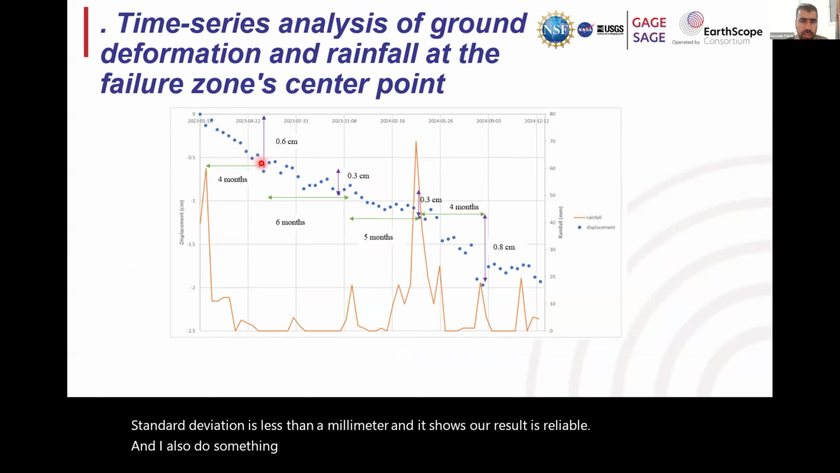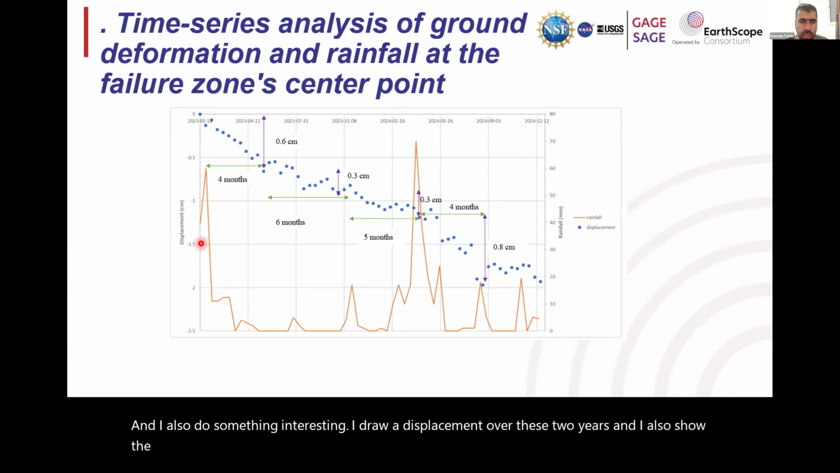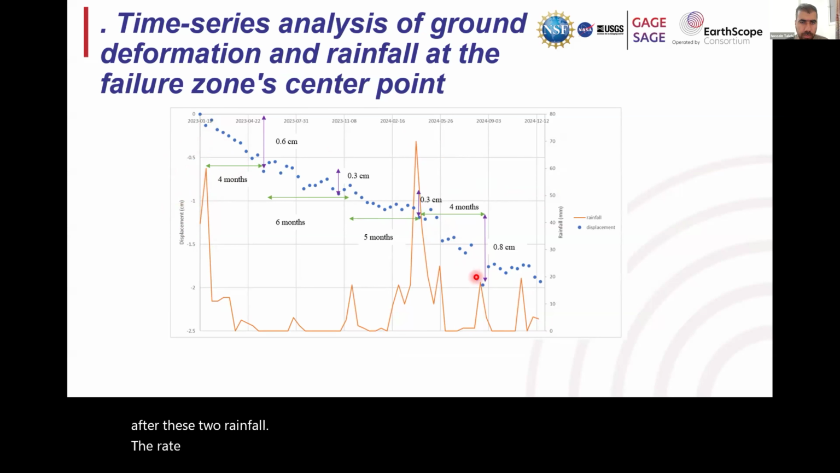I drew the displacement over these two years, and I also show the rainfall over two years. There are just two rainfalls of more than 50 millimeters, and as you can see, after these two rainfalls, the rate of displacement increases.